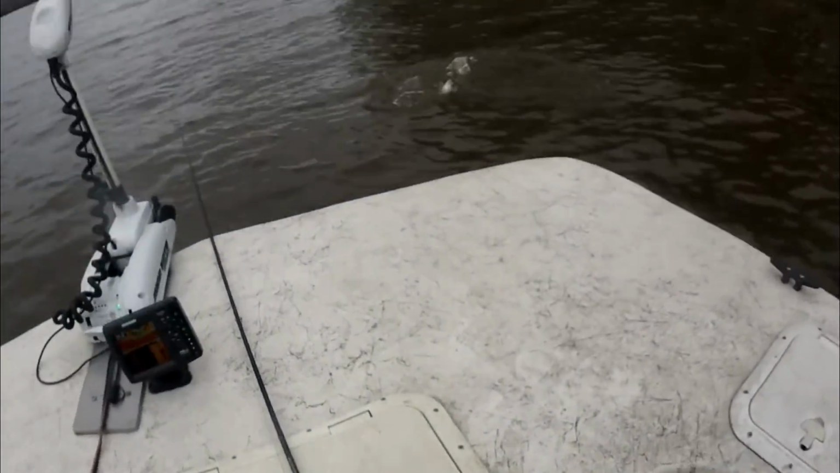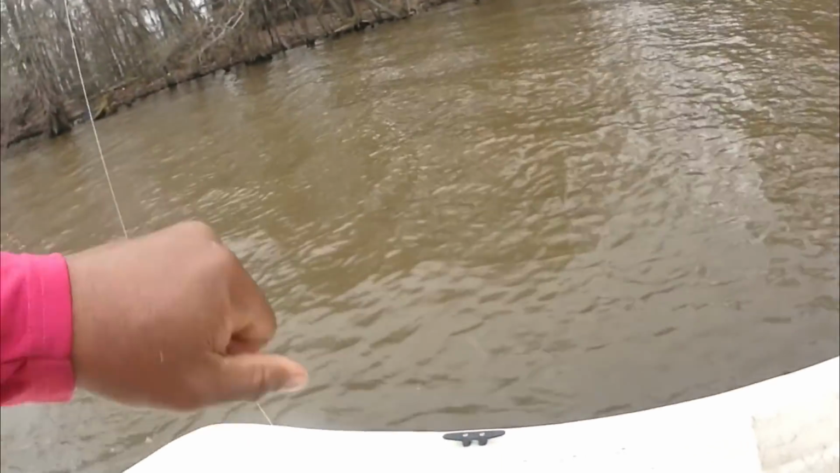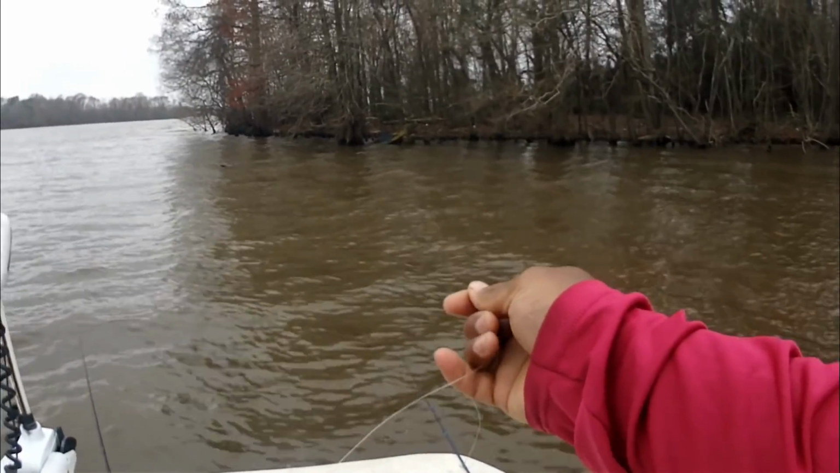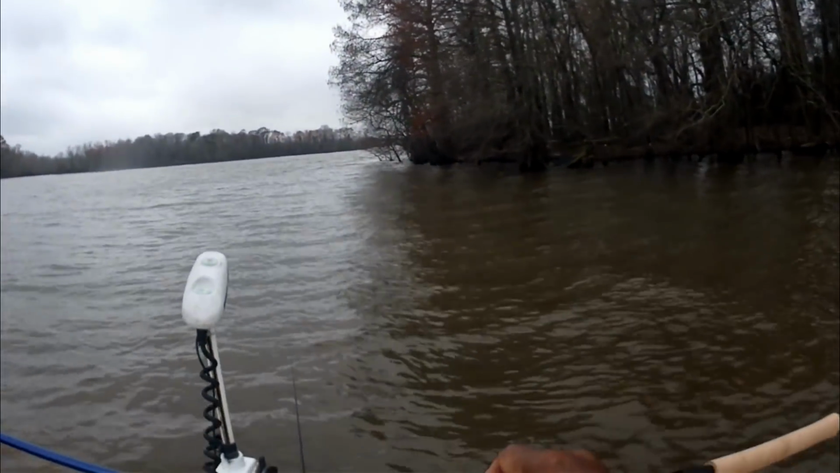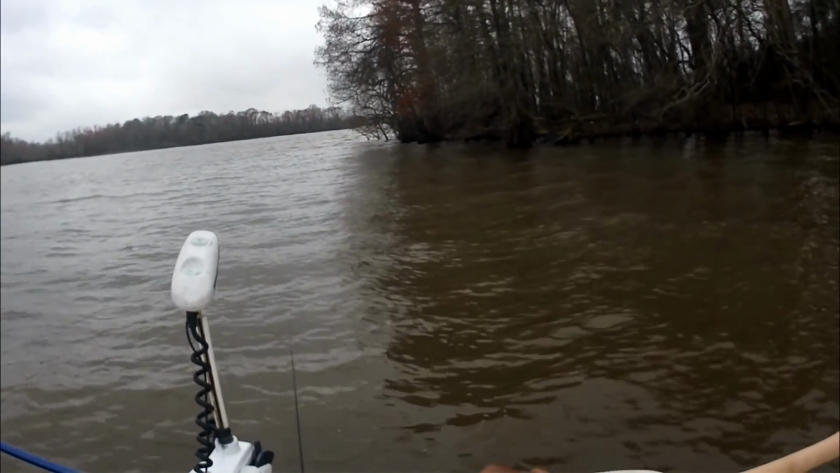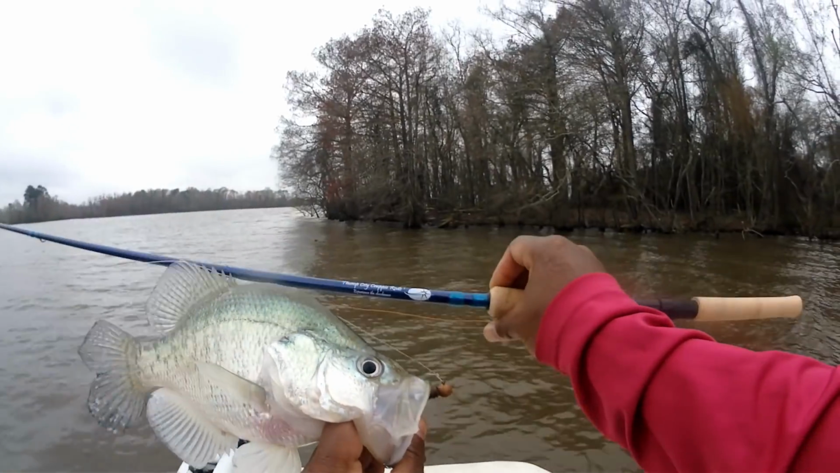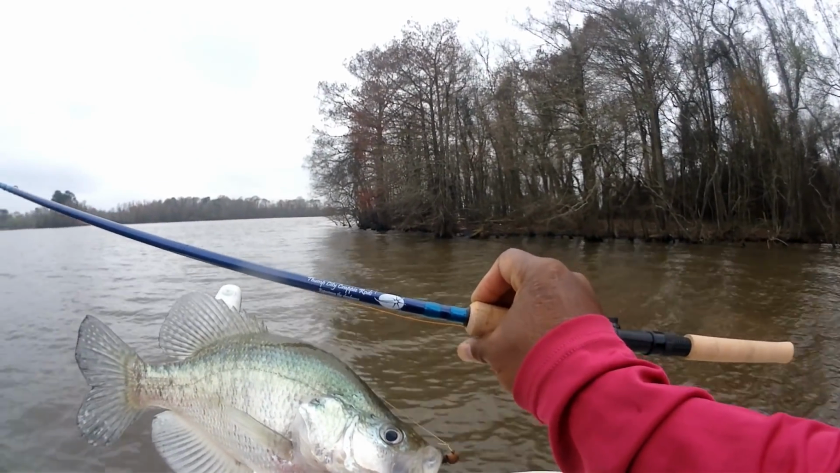Uh-oh, first one. First one on the Thump City. Swing them in there, boy. Well, it gave good action, and the hook set was strong. Big old nasty slab crappie on the Thump City Crappie Rod.